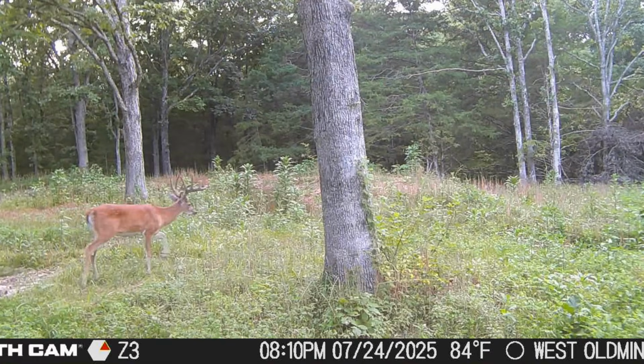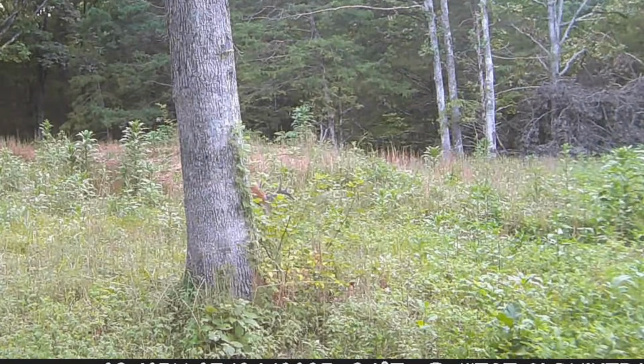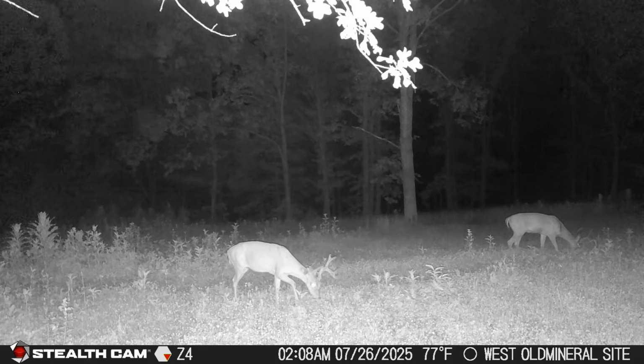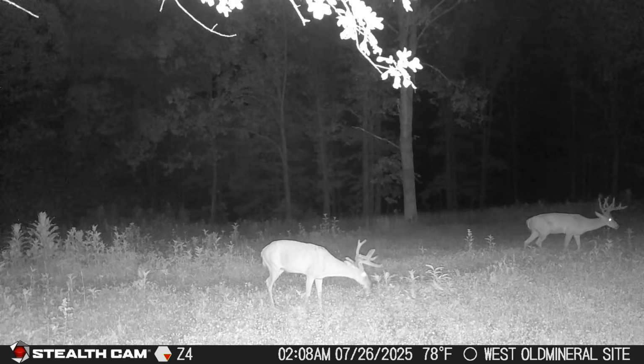Oh, back to this stud. Look at this one. He is a dandy. That's a mainframe 10-point. What a beautiful buck. Here looks like that injured one with the drop tine again. Looks really goofy. And then, of course, a beautiful. Oh, let me rewind that one. Hang on.